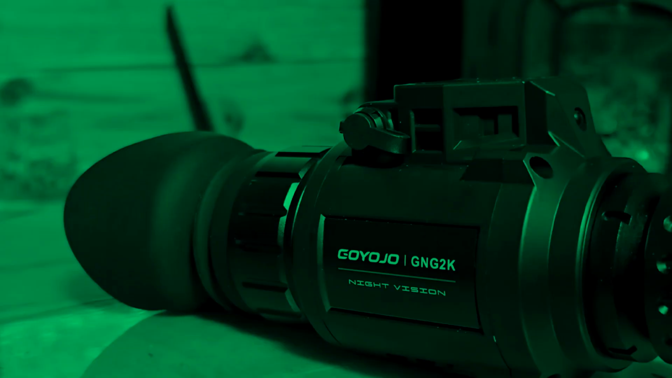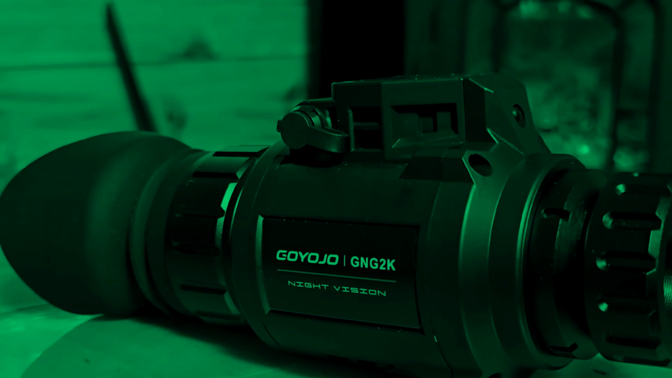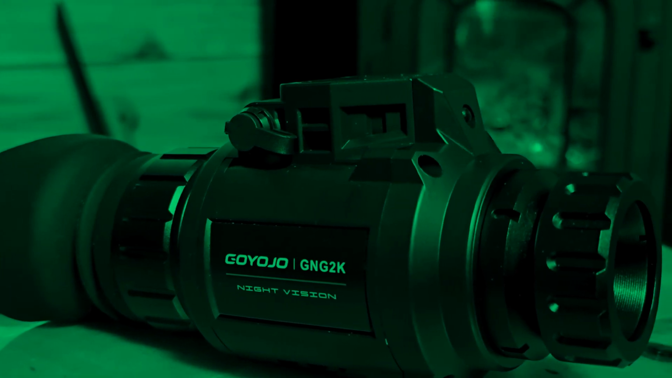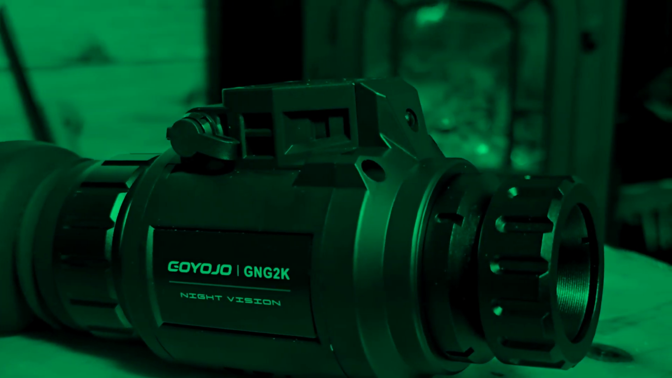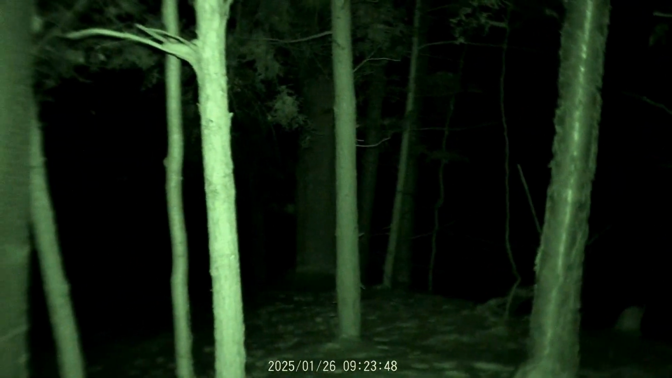Hey guys, welcome back to Hemlock Ridge. I am checking out the GOYOJO night vision goggle tonight. This is a civilian grade night vision goggle that is approaching military quality. And this is really, really awesome. I'm out here in the middle of the woods. It is the middle of January, absolutely freezing tonight, really windy.